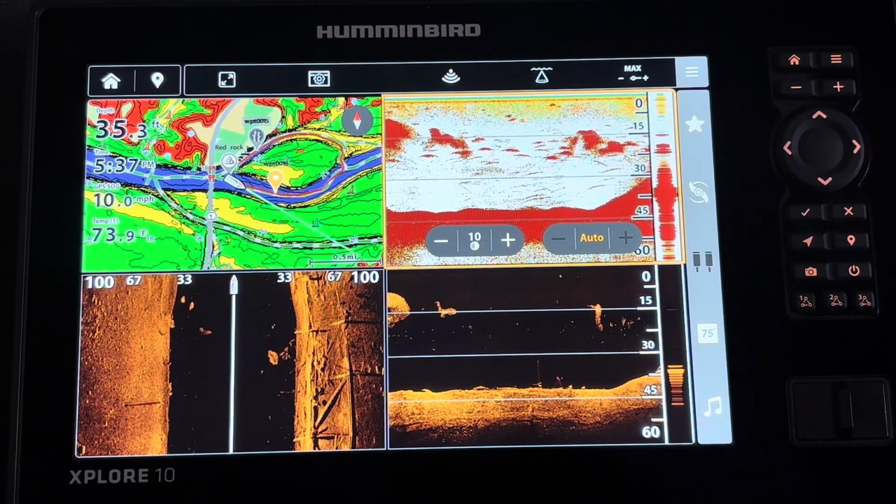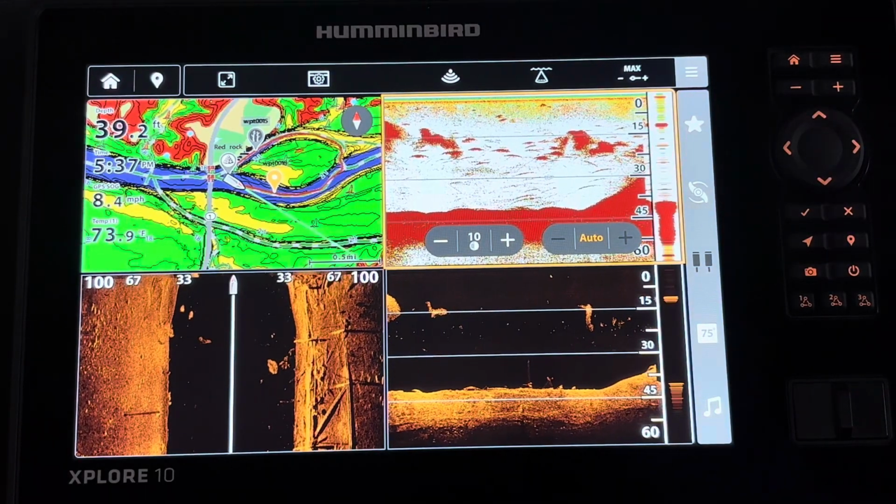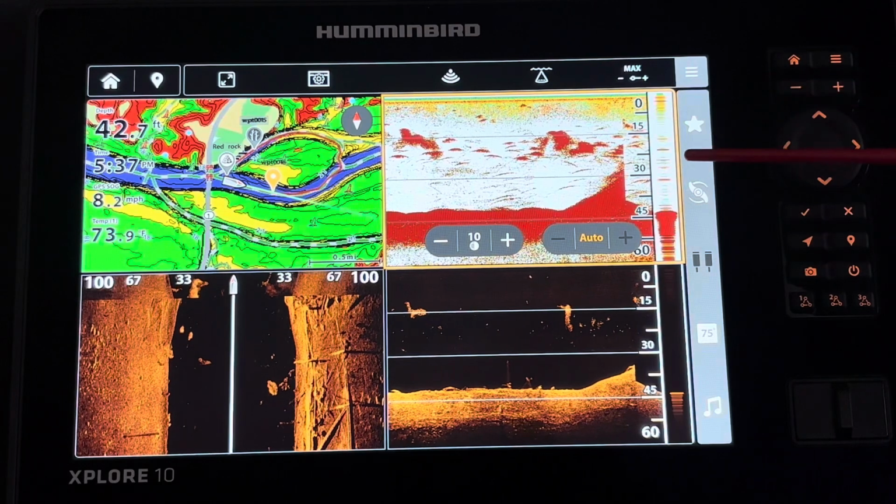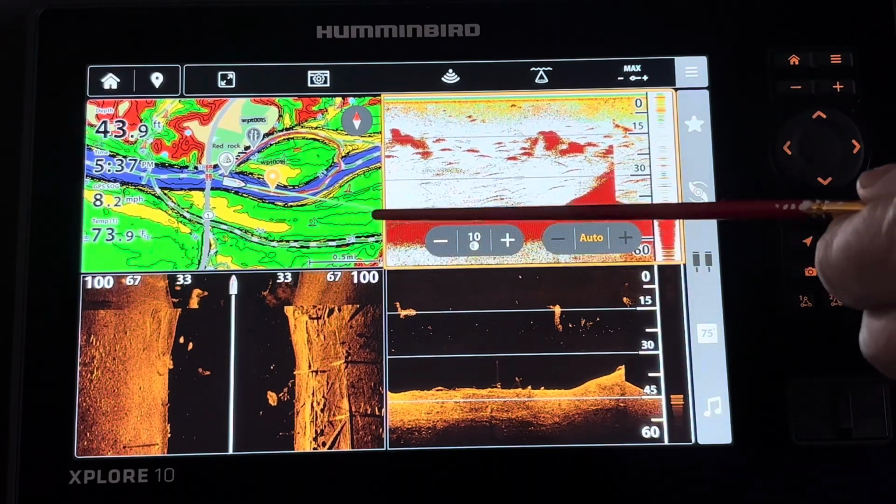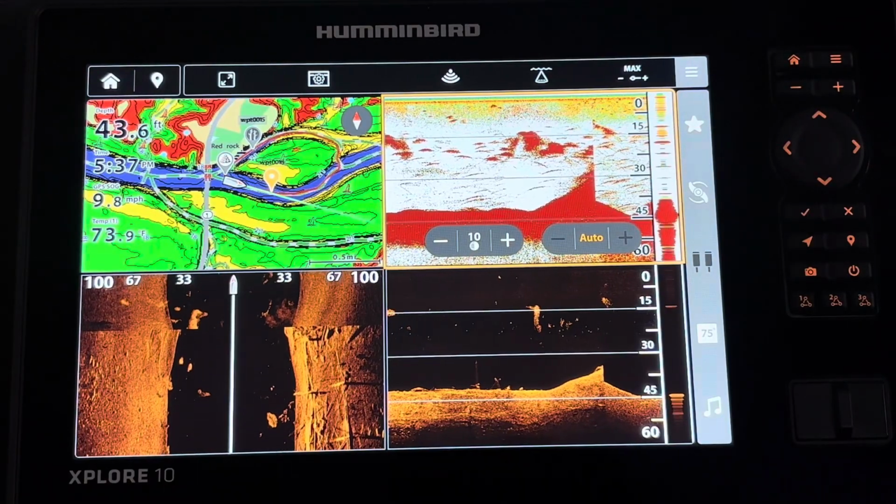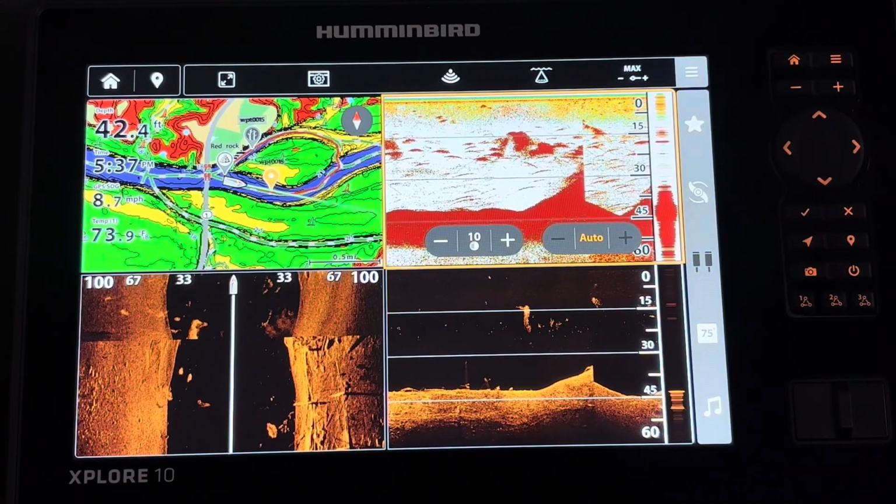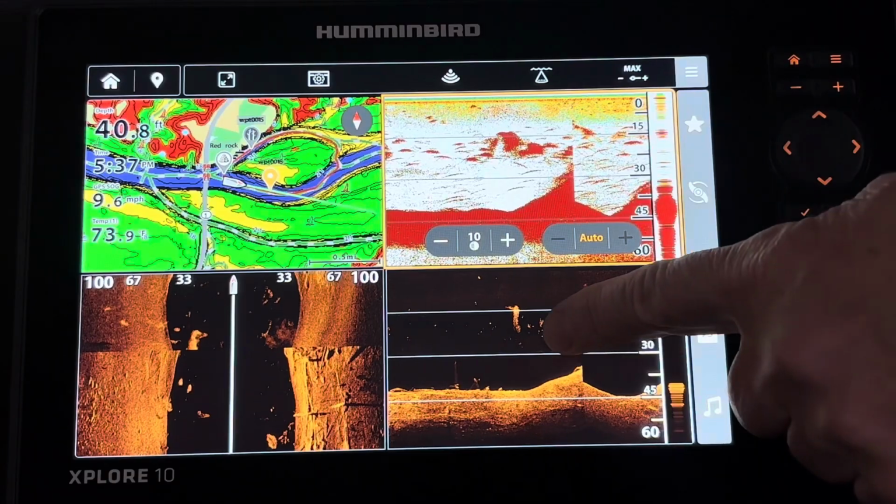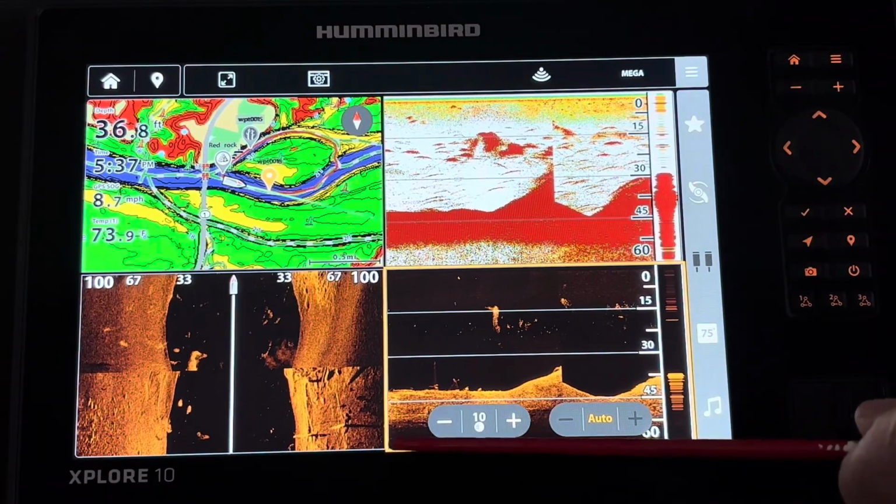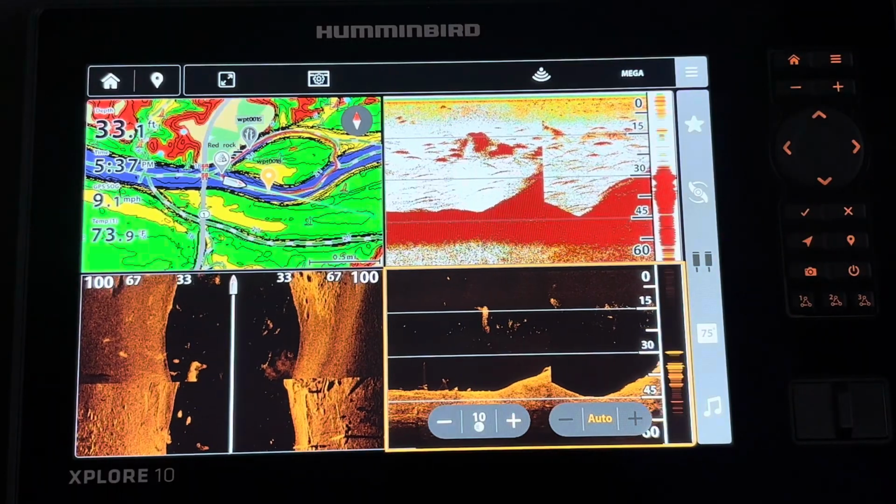The ability to change panes is very easy on the Explorer. You can see that this is the active pane here because of the yellow edging that goes all the way around the 2D. If I would like to change that to the down imaging, I just press and hold on that. And now you can see that the down imaging pane is now highlighted in the yellow border.